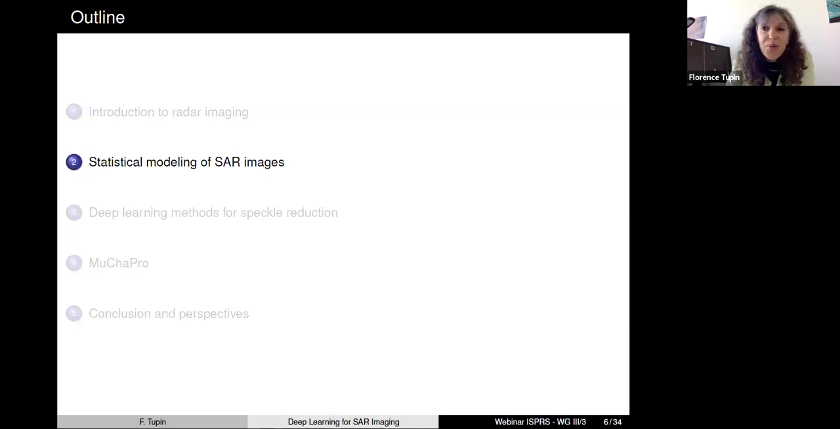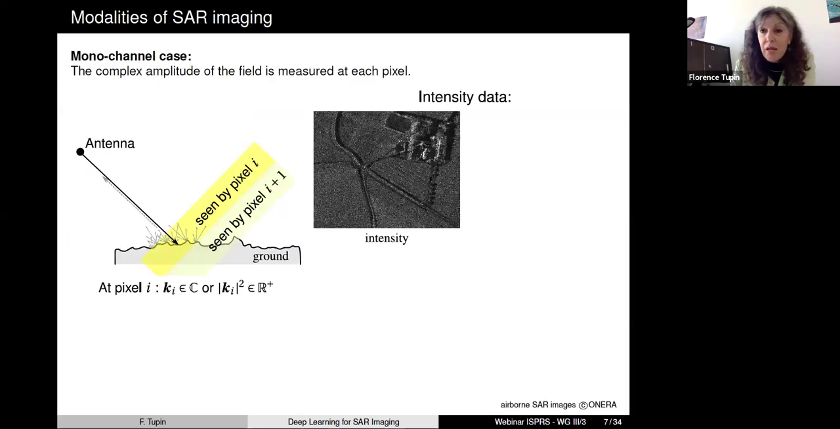Okay, so you have all these different images, and now I will say a few words about the statistical model that you may use for this data. And I will just present the Goodman model, which is a very famous model.